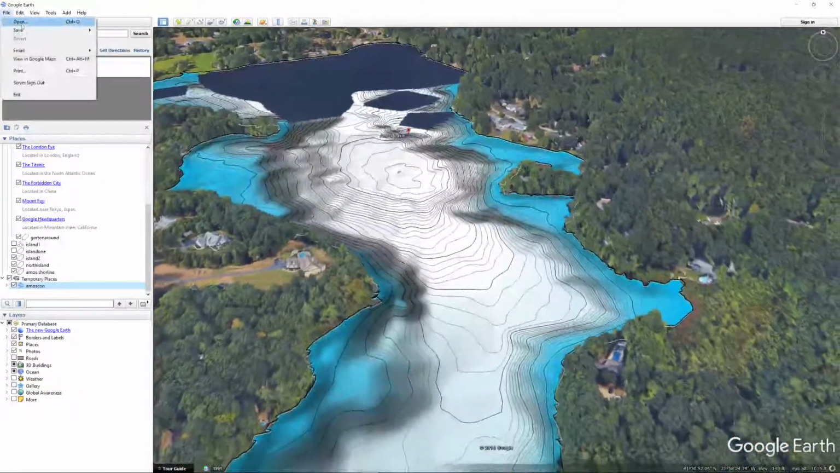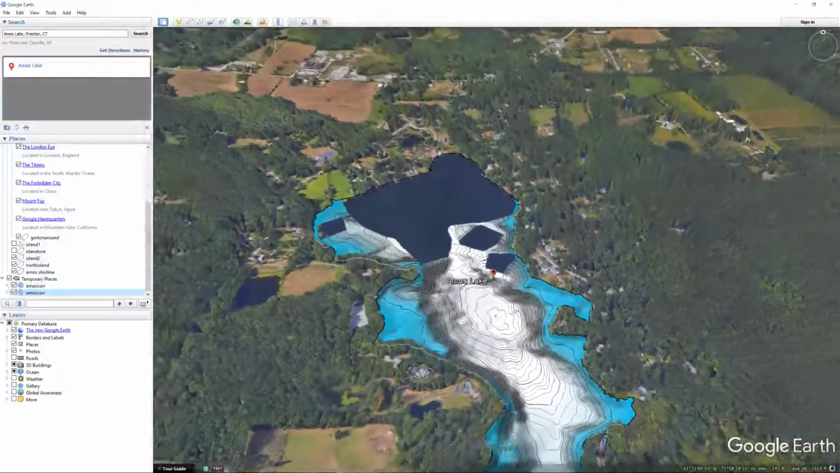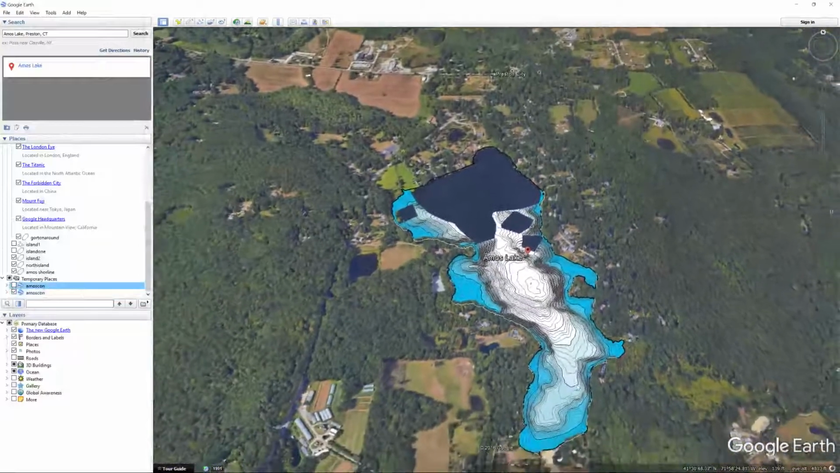So bring that other style contour map up. This one should have our numbers.